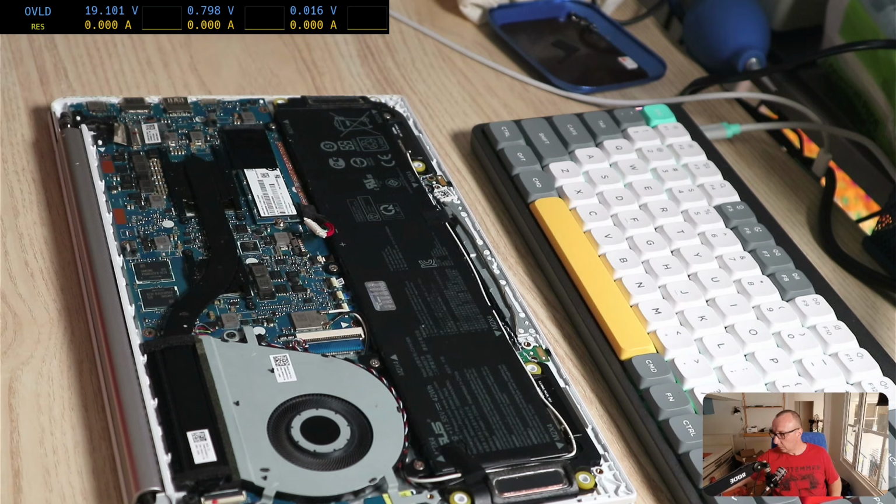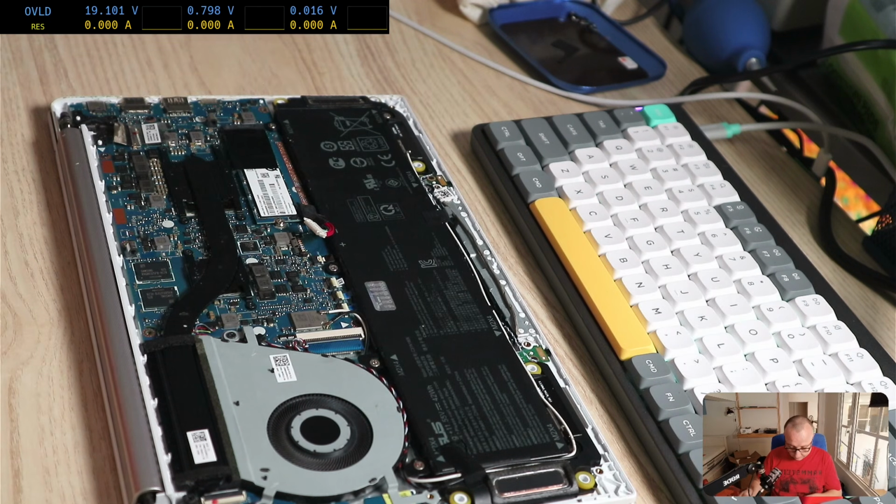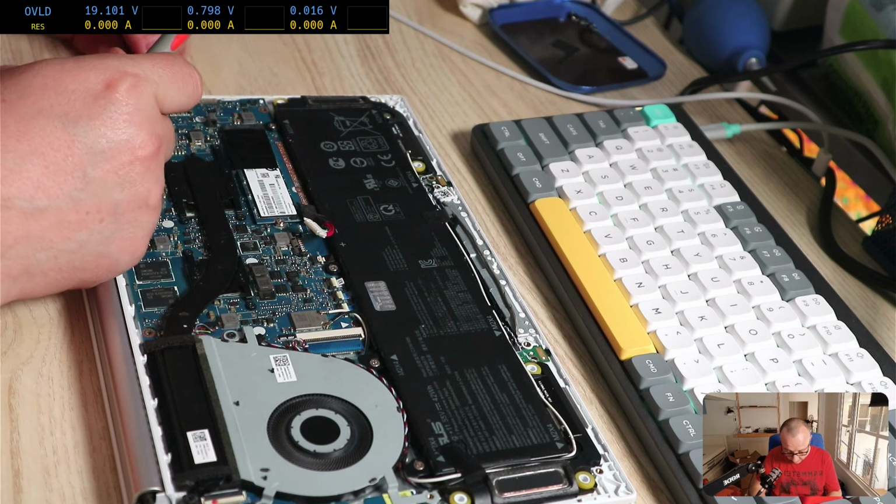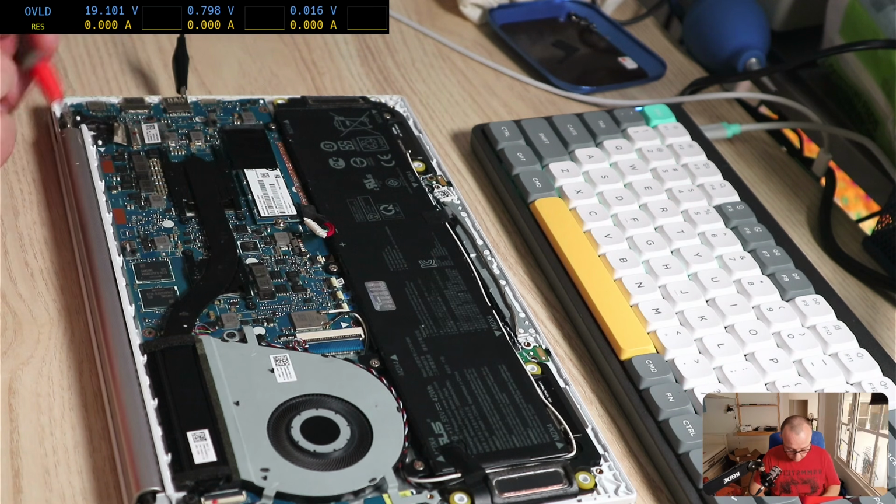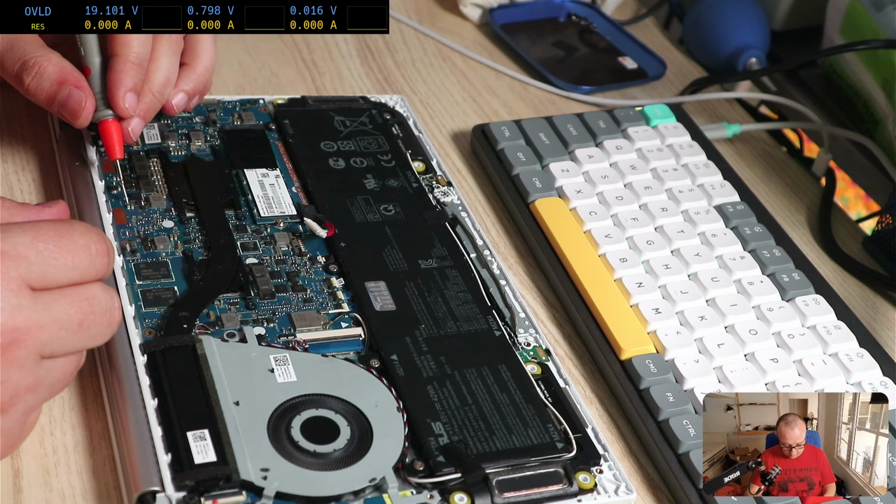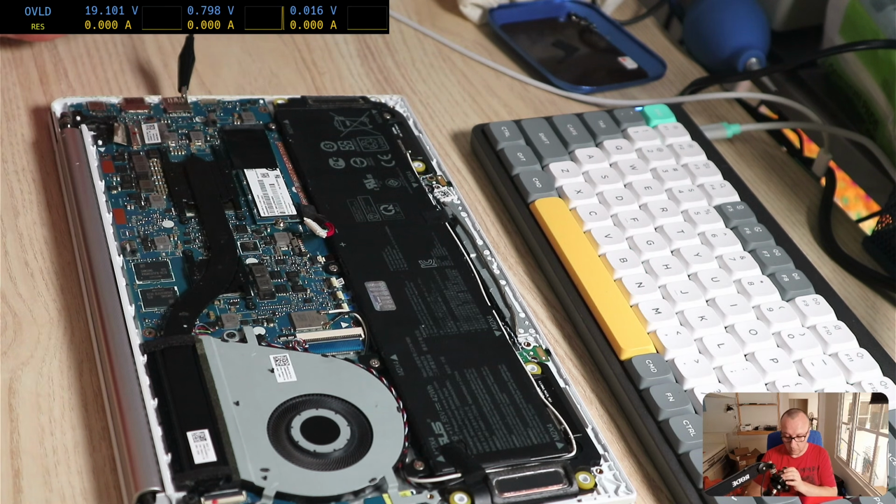I set the second supply, which you can see up there, to 0.8 volts, and I'm gonna try to inject something in the main power rail, and let's see what sort of consumption we get. And we get 600 milliamps, which is very good. So for 600 milliamps we should see something.